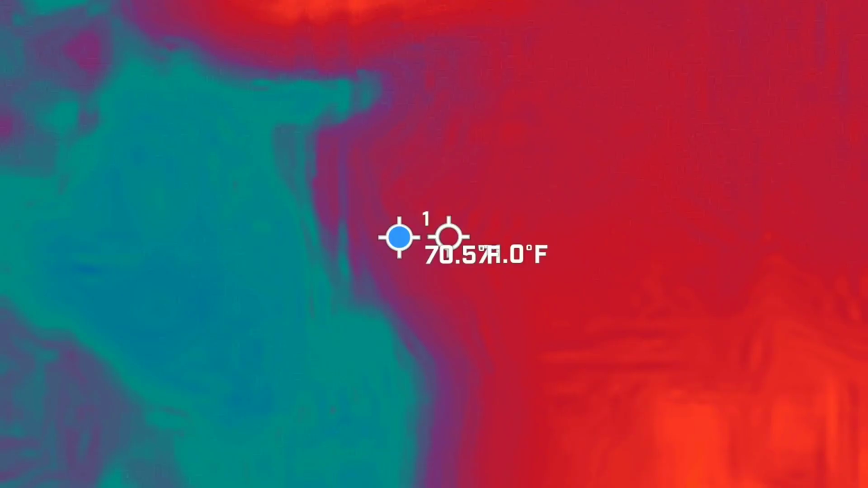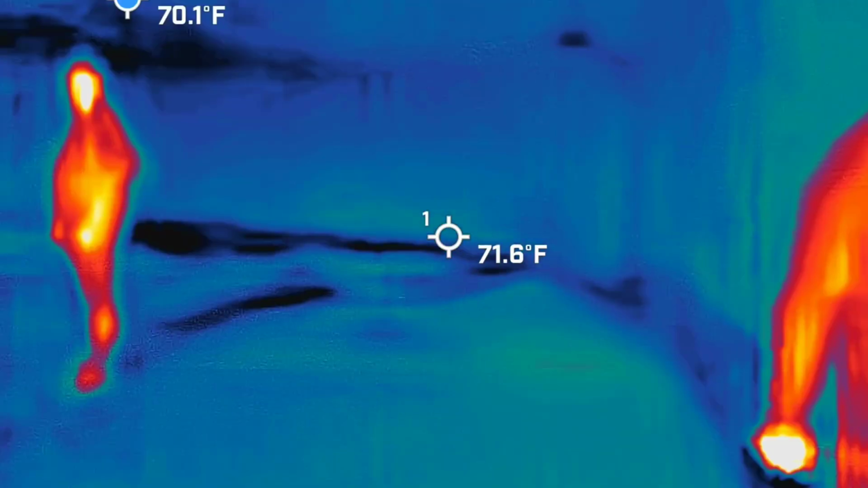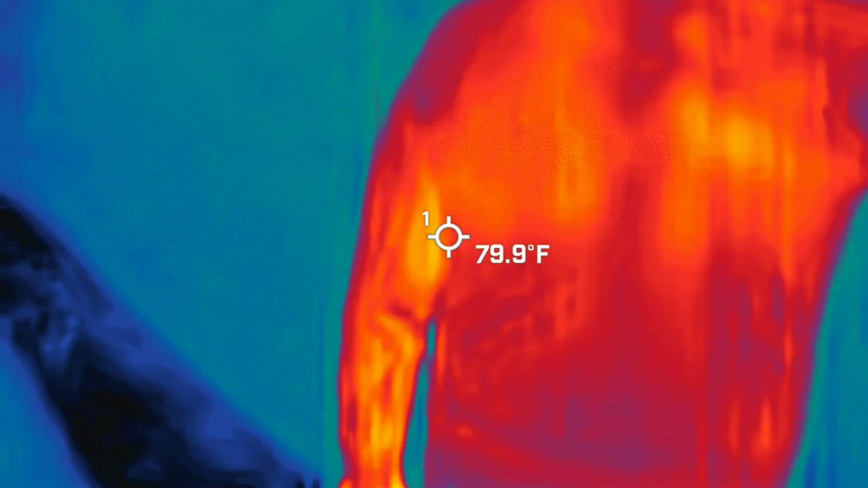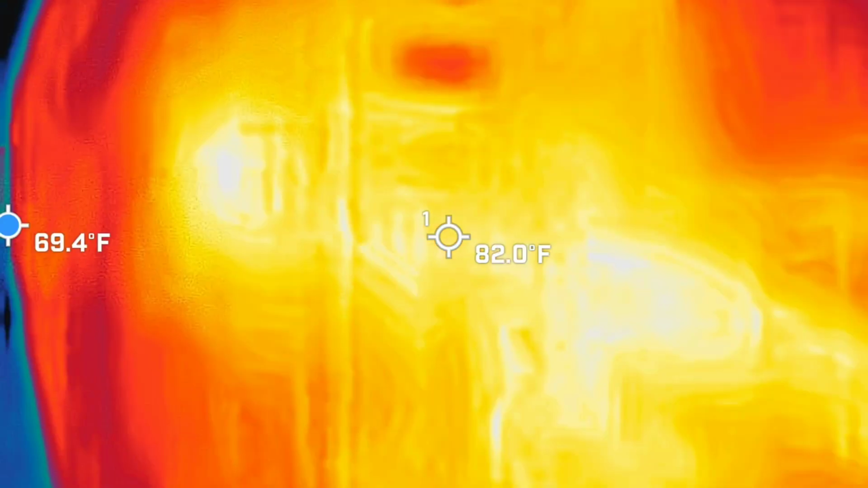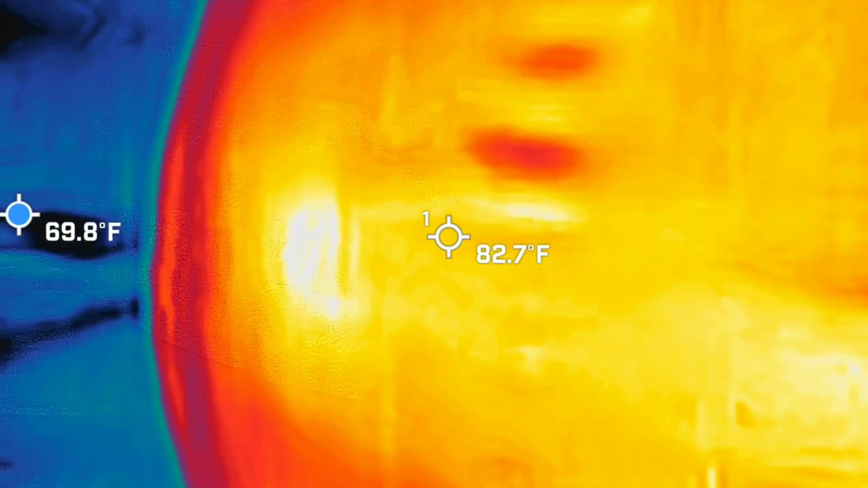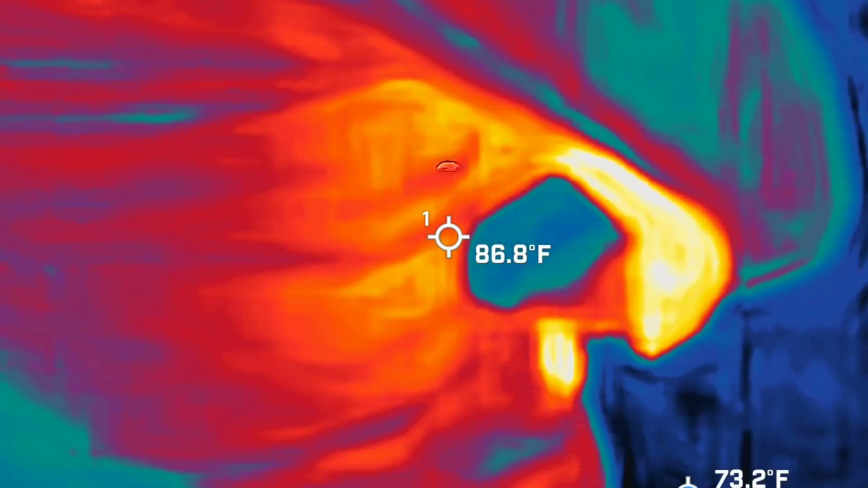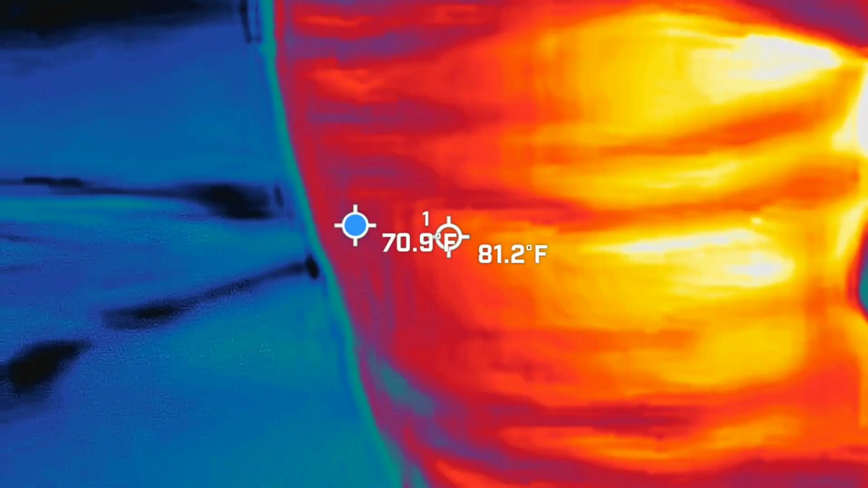There's a little light in there. It's somebody's house. Oh. Do they still use these? Yeah, they said those don't work. I don't know about these. They don't look like they do.